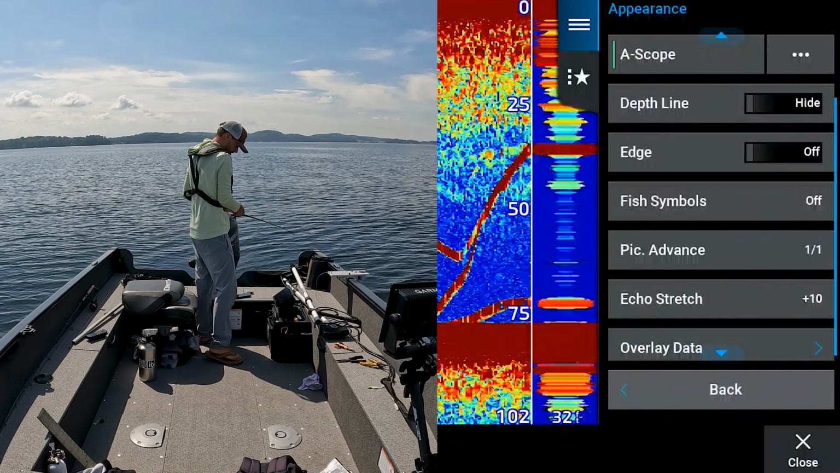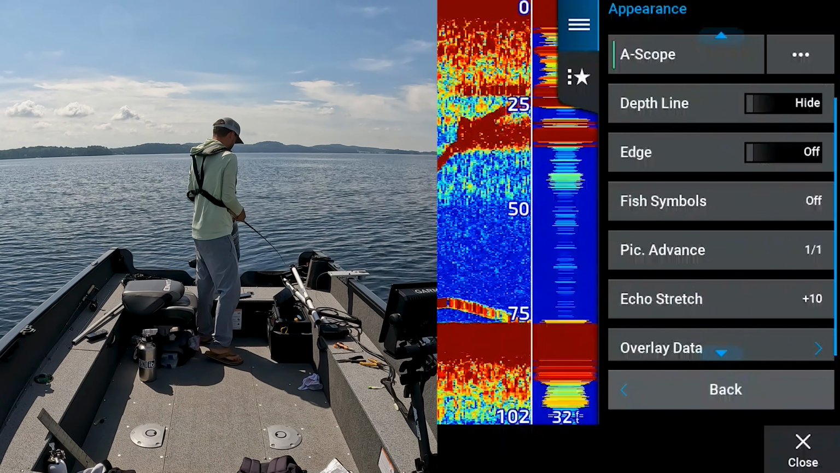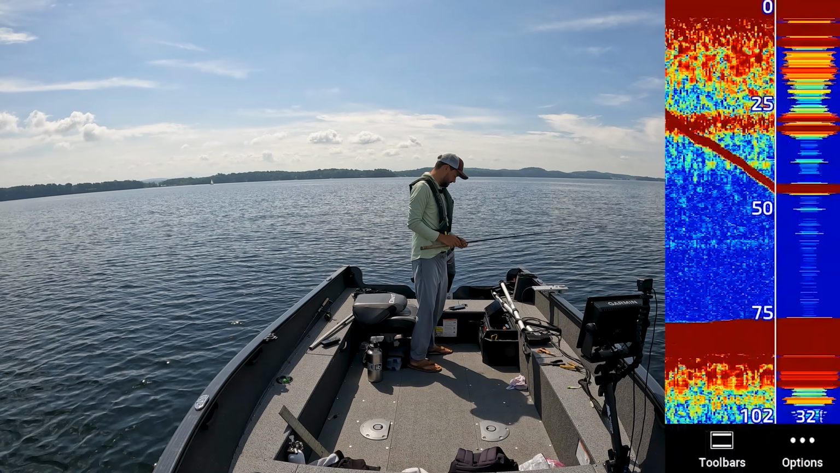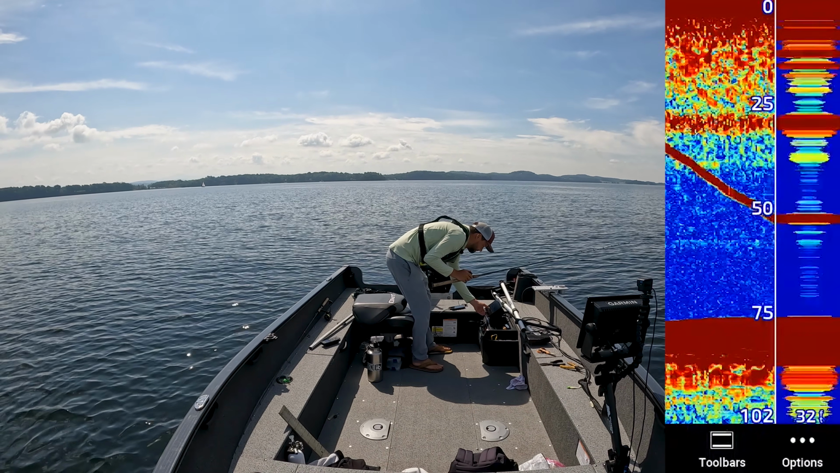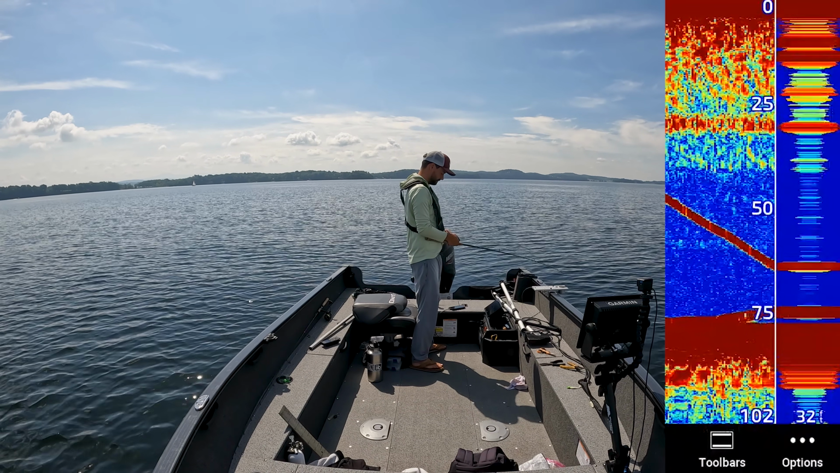I don't know where he went to. Pulled my tail down though. Gain is also very important. You want to adjust it so you have, you know, a strong enough return to see your jig. Right now we're only in 80 feet of water, so it's not stretching any sort of unit.